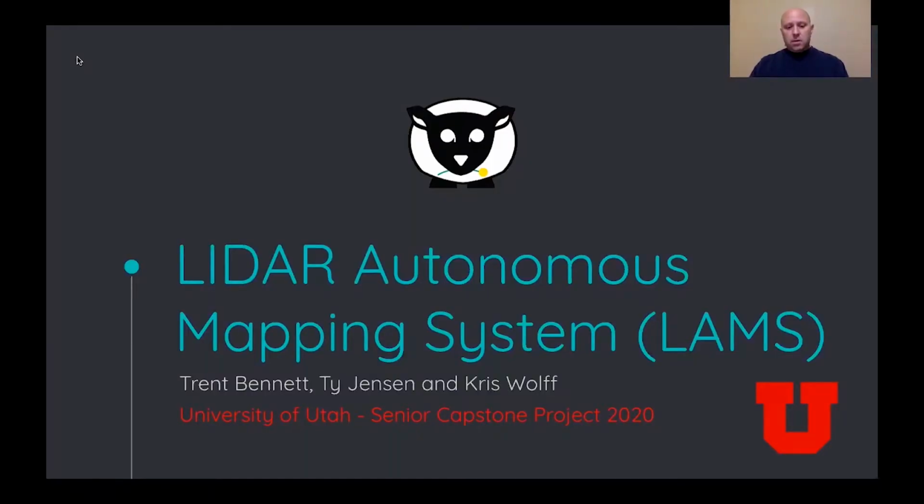Today, our senior capstone project of 2020. My name is Trent Bennett, and my team members include Ty Jensen and Chris Wolf. Our project is the LiDAR Autonomous Mapping System, which we call LAMS for short.